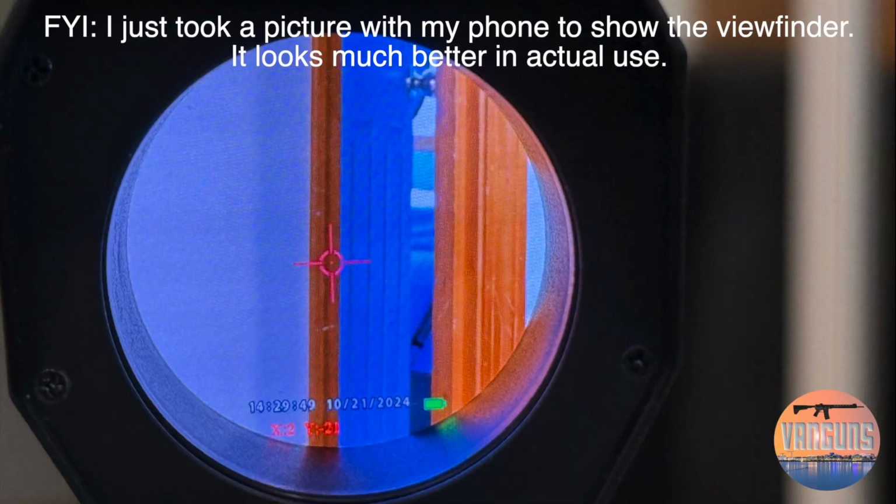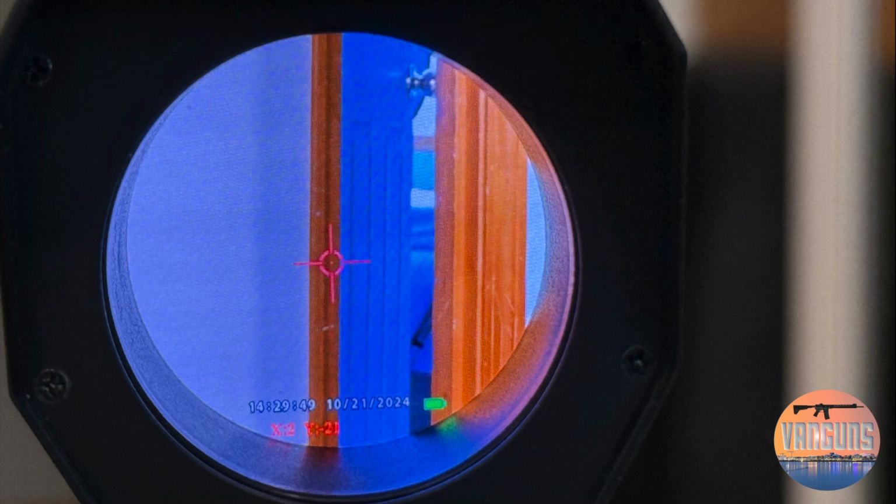This is kind of what it looks like when you're looking through the viewfinder. You can see there's a reticle there. There's a date stamp and time for video, a little battery indicator there. And basically the reticle, they've got 4 different reticles you can choose from. Here I don't have it zoomed in. When you zoom in, the resolution gets a little softer because it's a digital zoom.